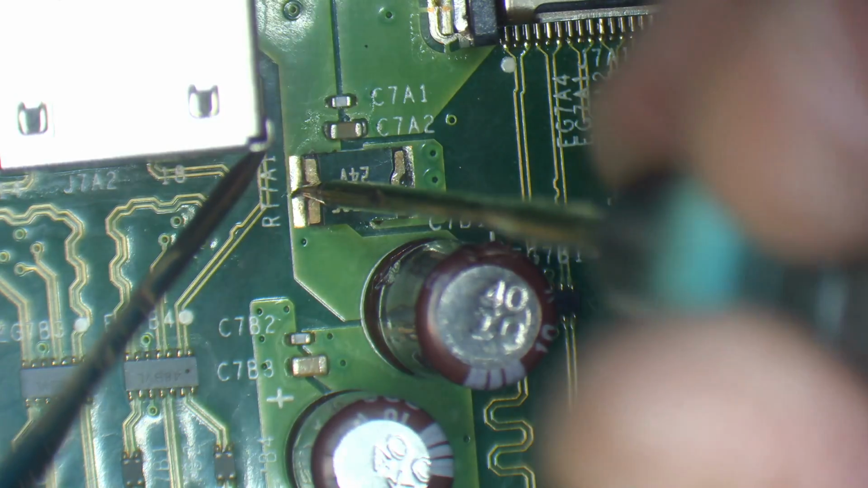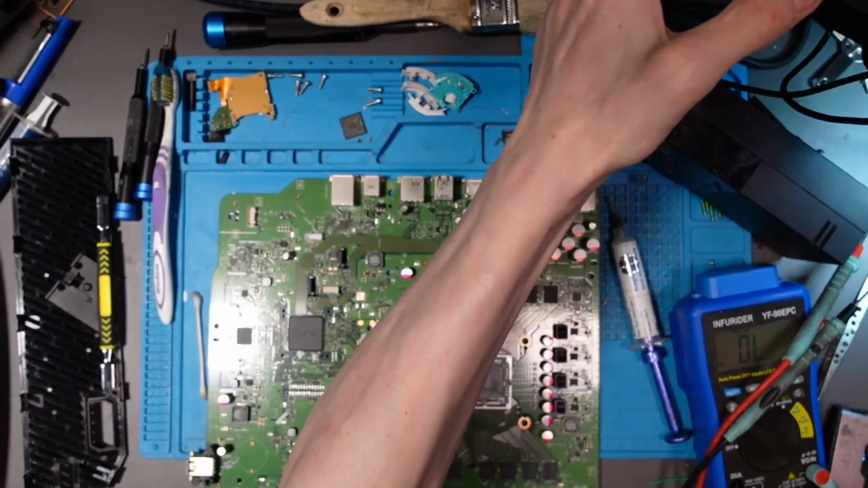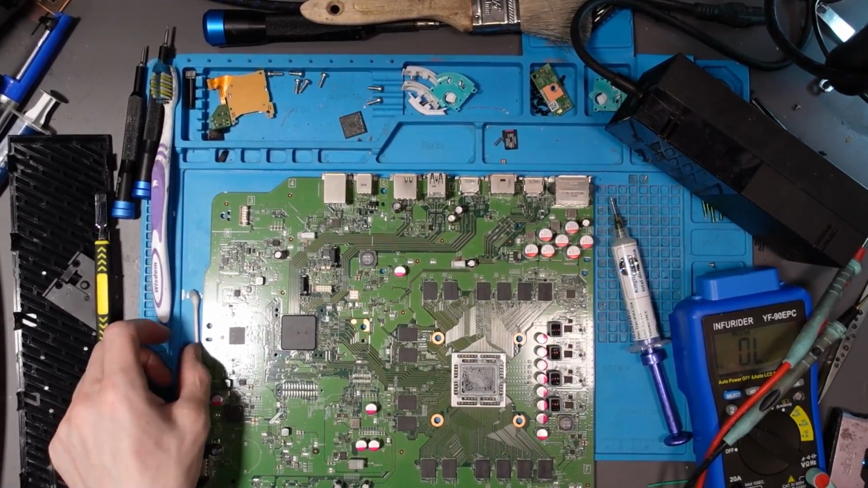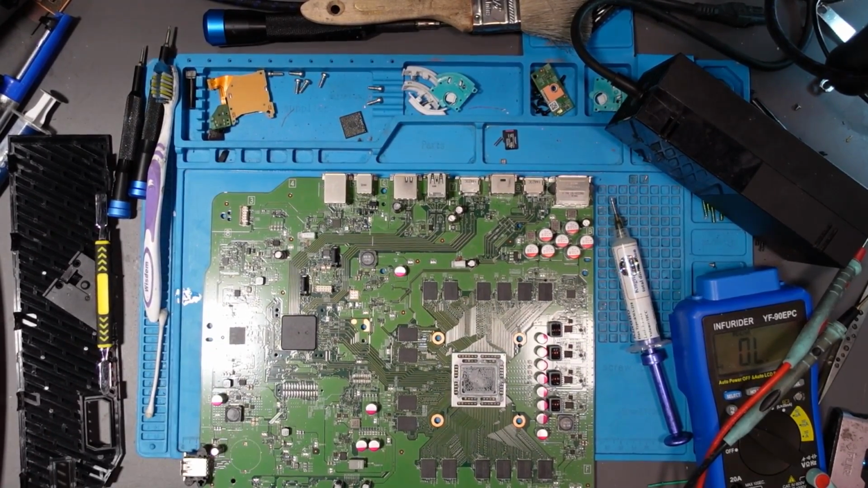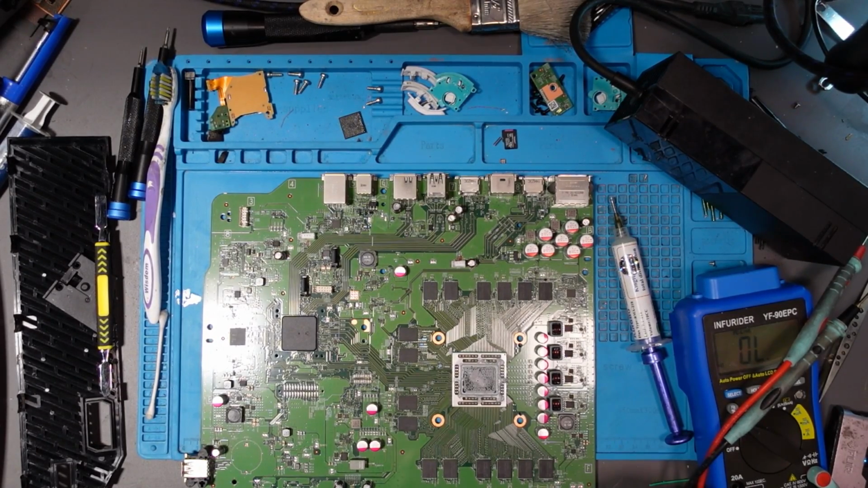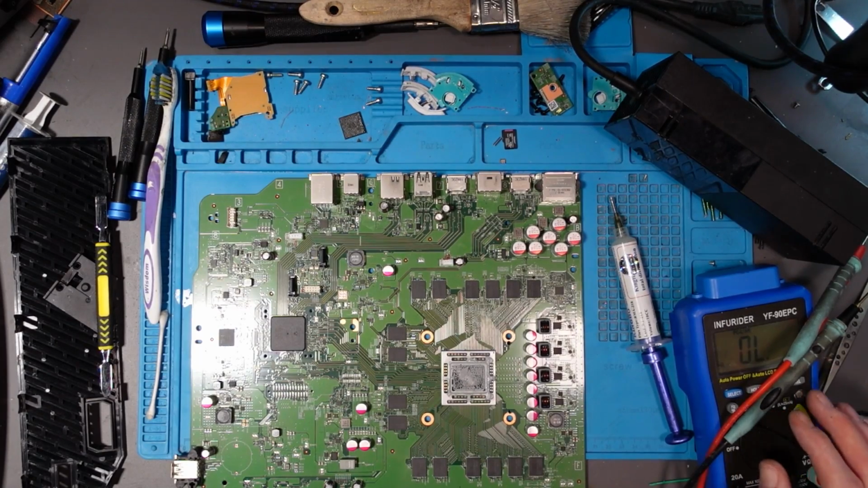No short. Excellent. So the problem with using donor boards is obviously you never know what components are good and bad unless you know the history of the board. So to be fair, I've got that many boards which I use for donors that I just don't know the history of them anymore. So unfortunately, I'll never know when the component is going to be bad.